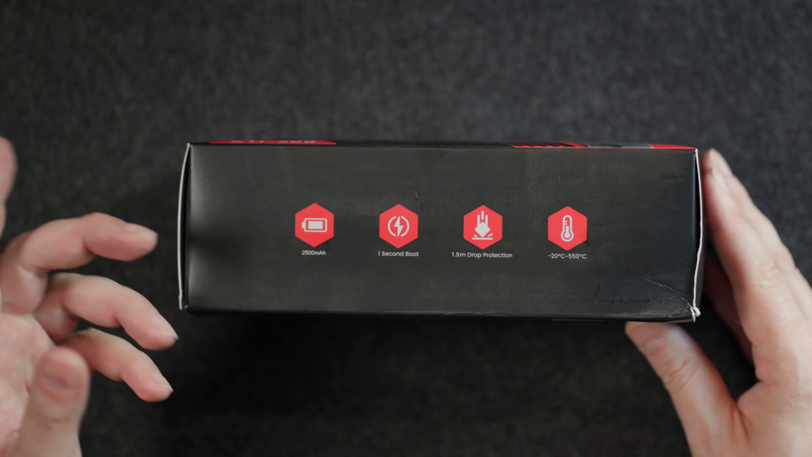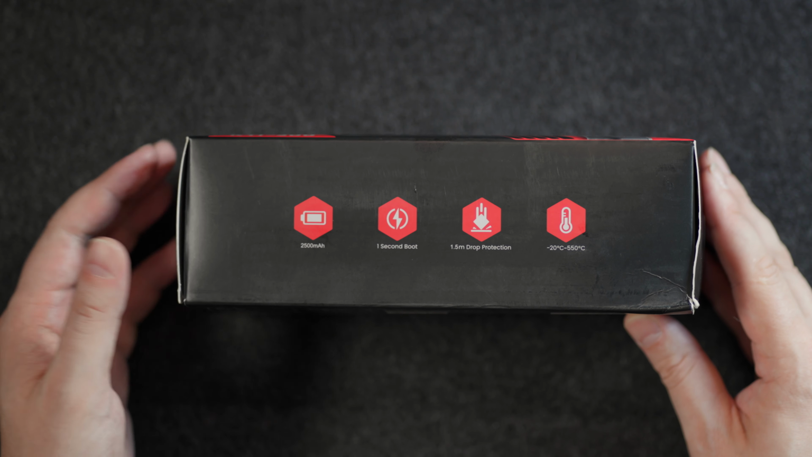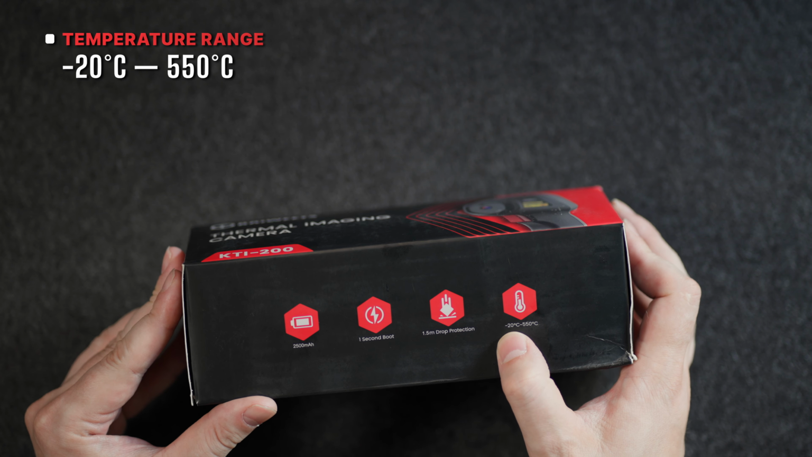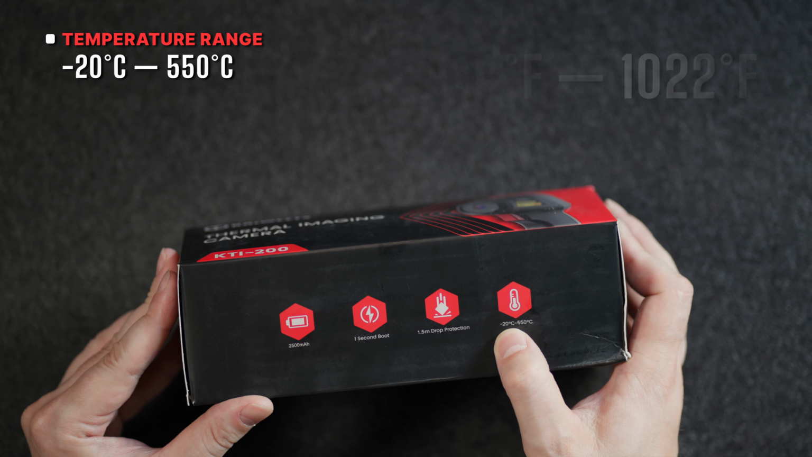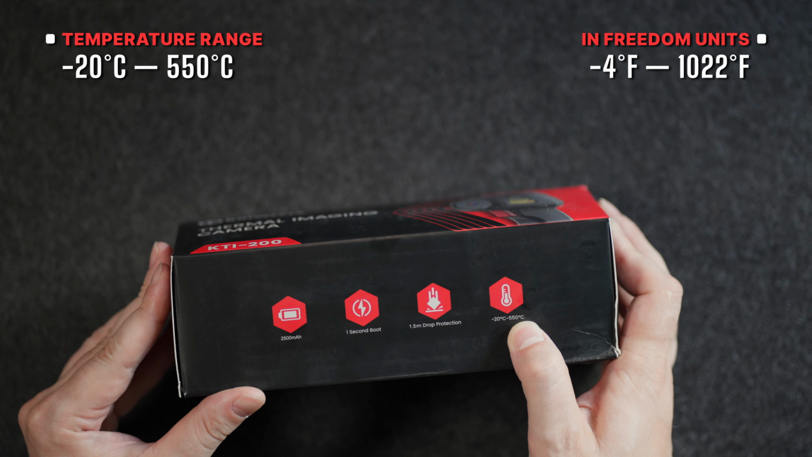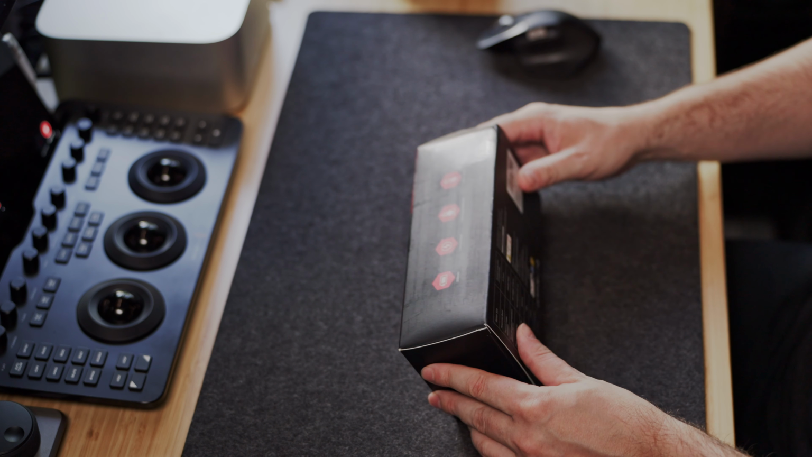a second boot, I don't know what that is, but drop protection up to 1.5 meters, and the reading that this thermometer can do is the operation between -20 Celsius, which is -4 Fahrenheit, to 550 Celsius, which is 1022 Fahrenheit. That is an insane range, which is great.